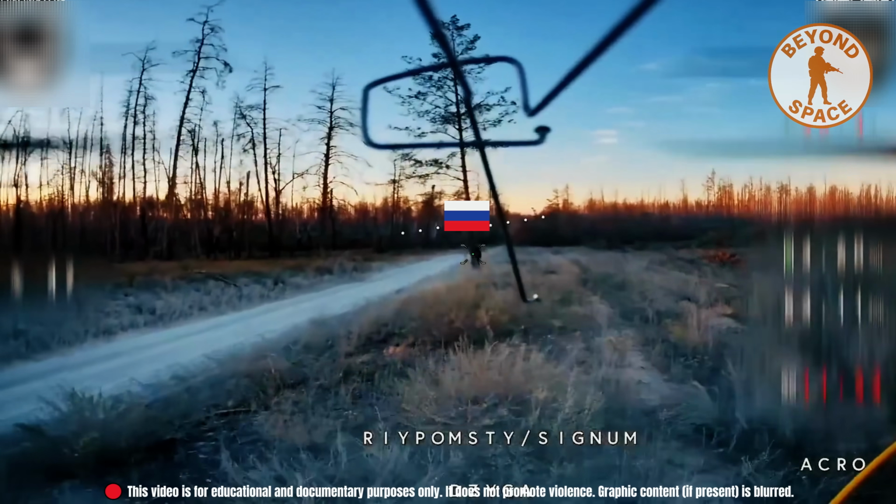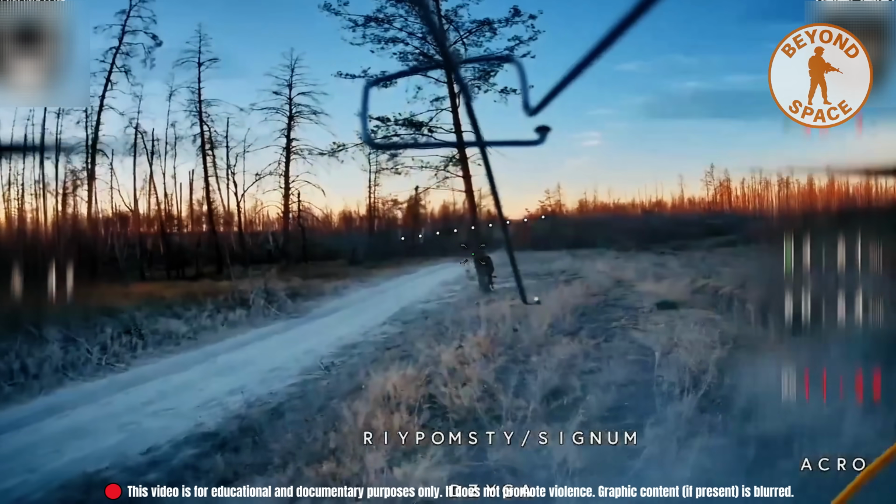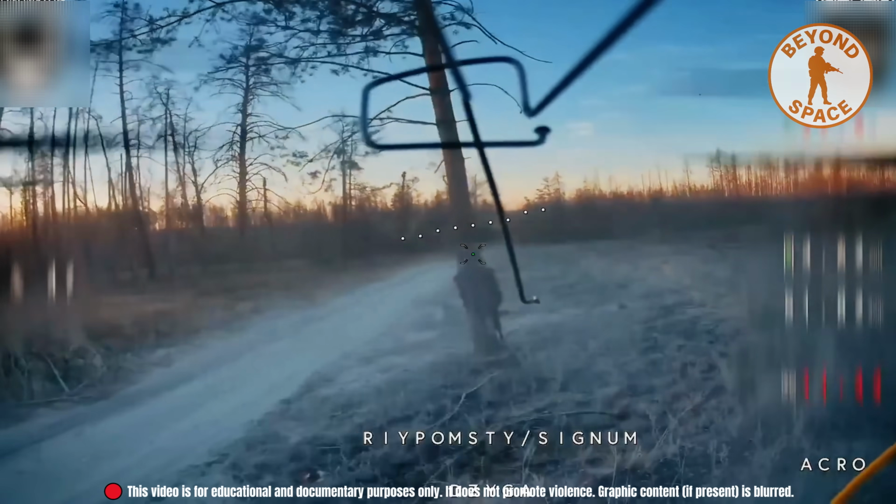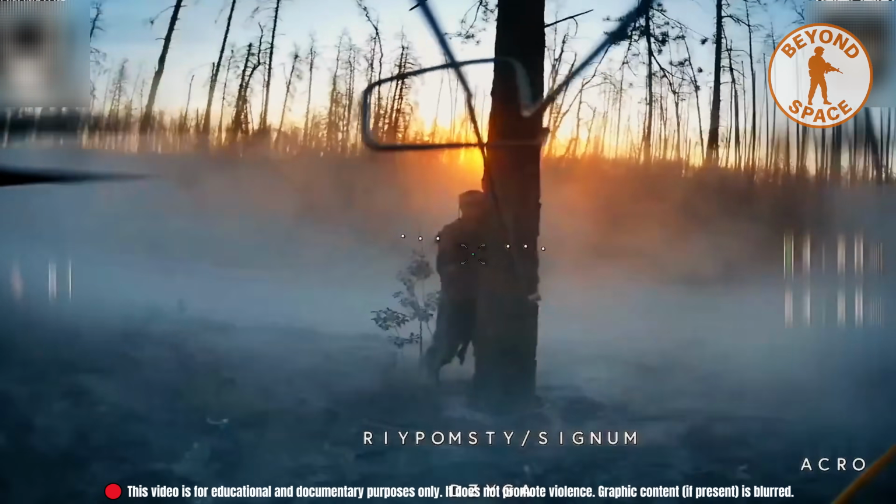In the Lyman direction, drone operators from Ukraine's Signum Battalion locked onto a lone soldier hiding behind a tree. As the fiber-optic FPV drone closed in, he circled the trunk in panic, but had nowhere to go.